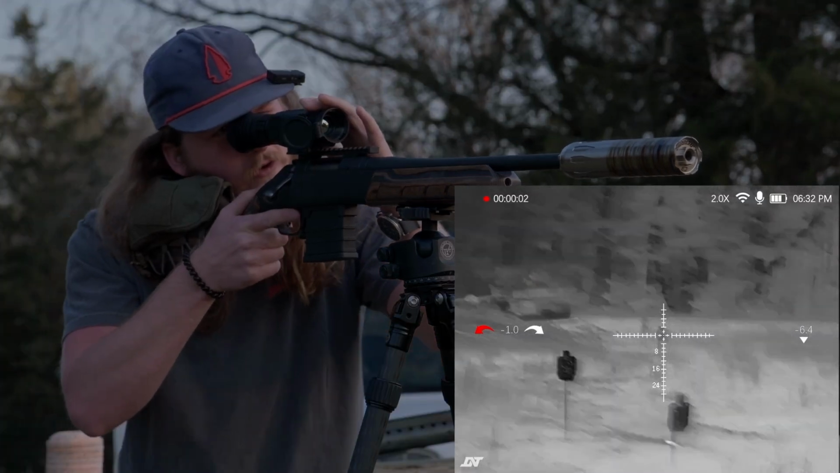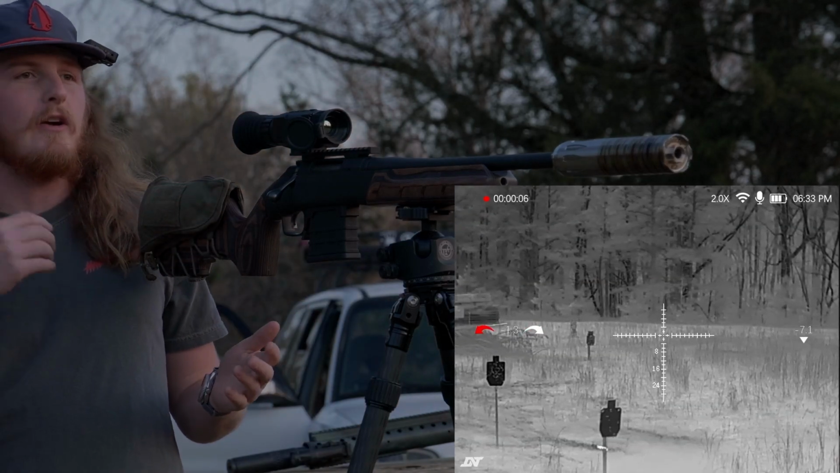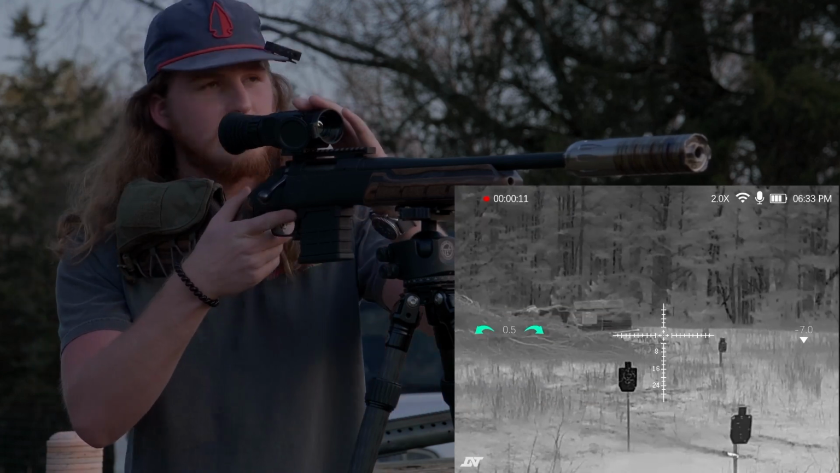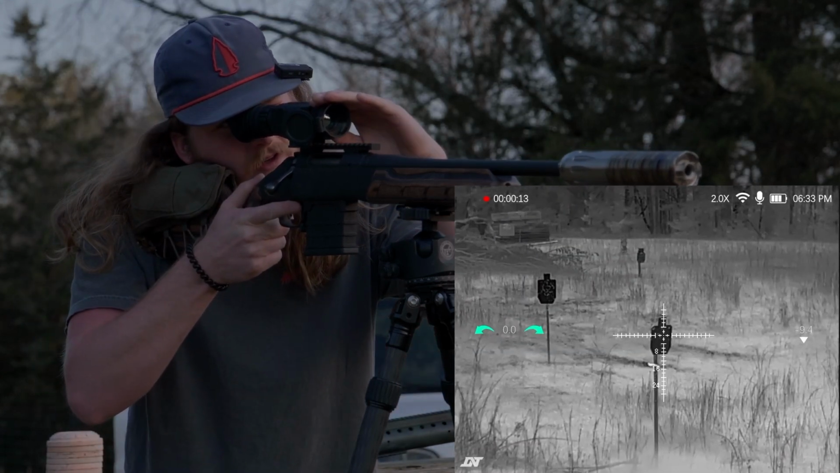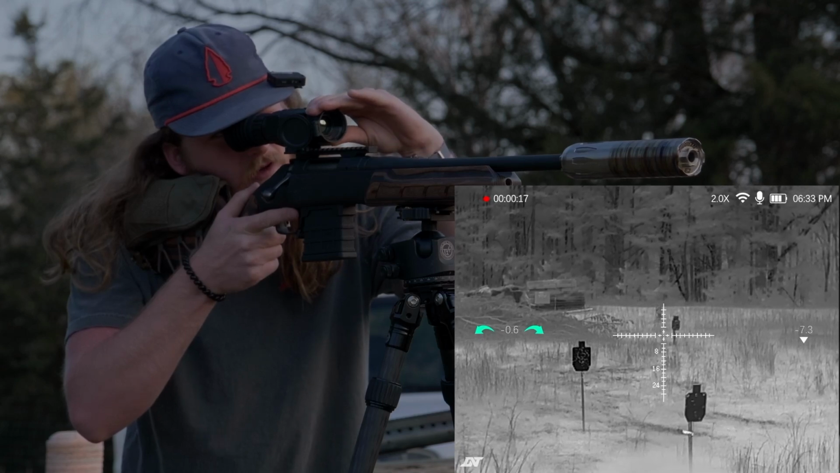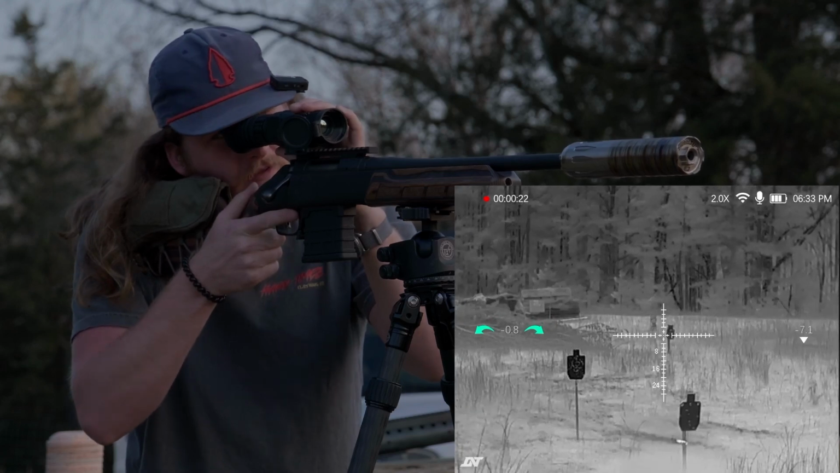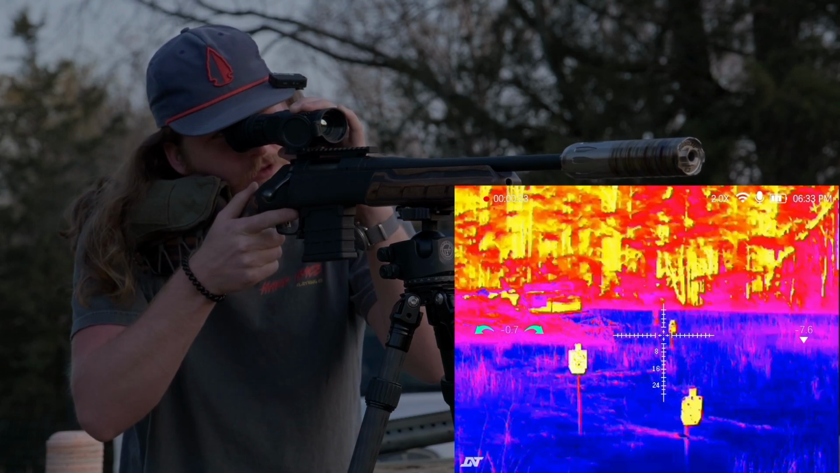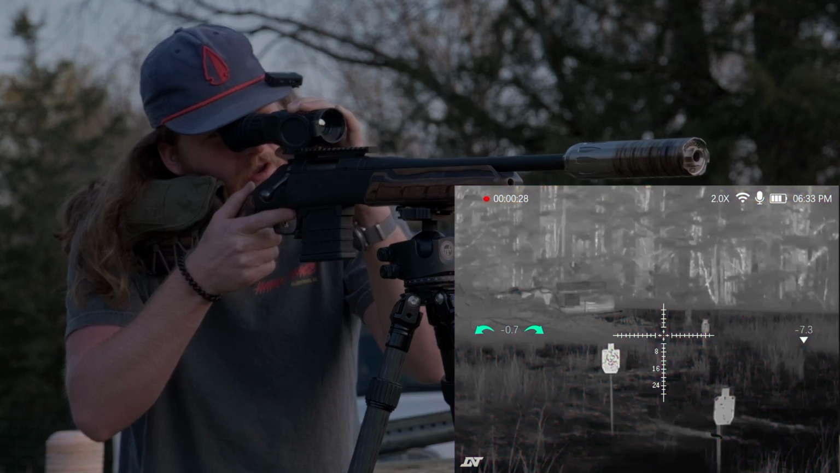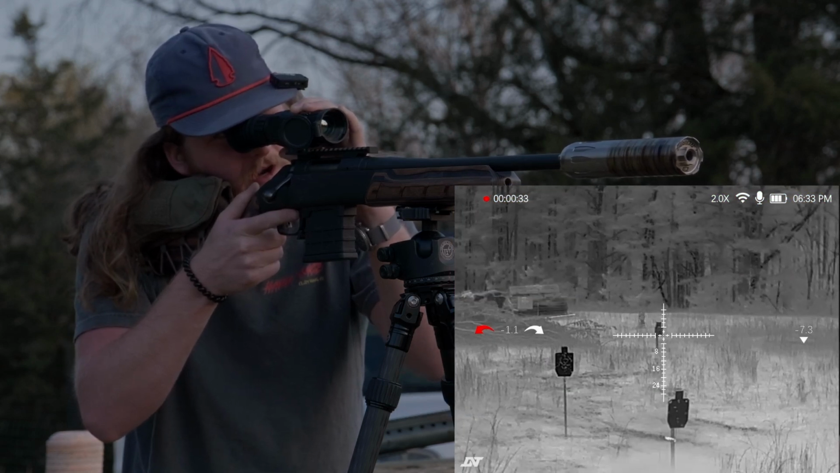All right, so now that we're recording, as you can see here, it's not even dark out here, but that makes no difference with thermal, because we're talking heat signatures. So you can see, as far as the focus goes, let's get it dialed in there. All right, now I'm running black hot, as I mentioned I enjoy, but let's scan through them. So you've got red hot right there. You've got iron hot, white hot, that looks really good as well, and then black hot.